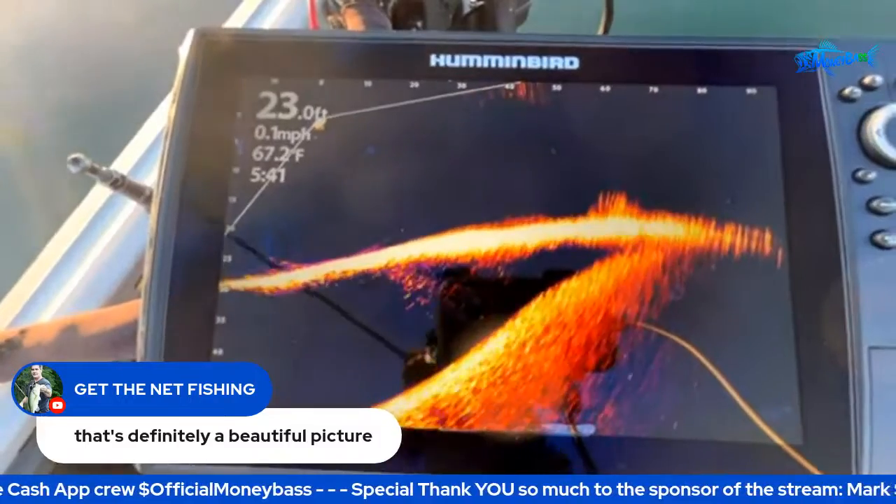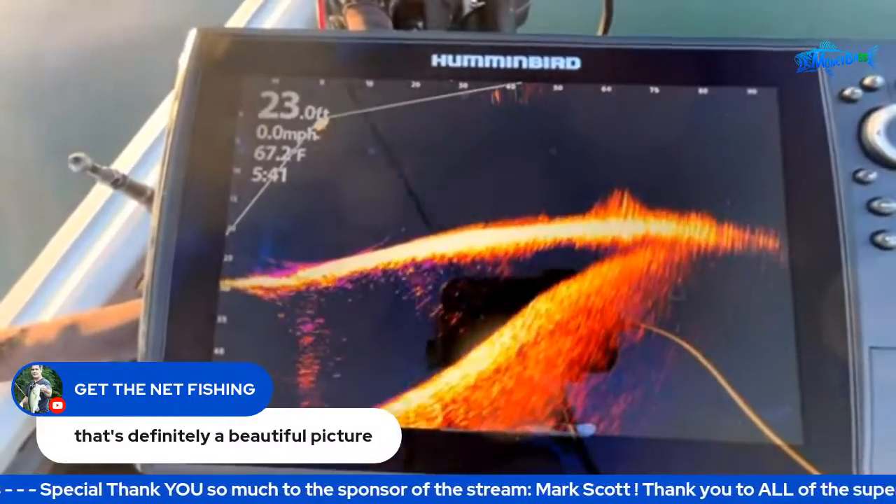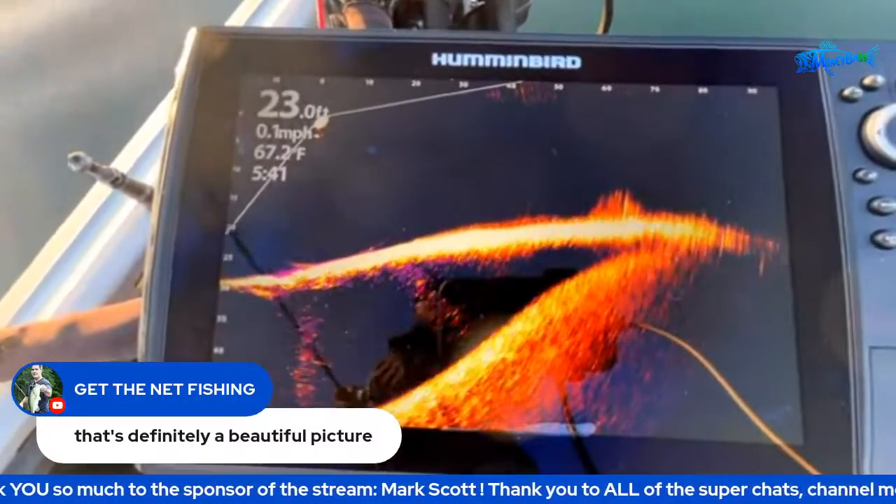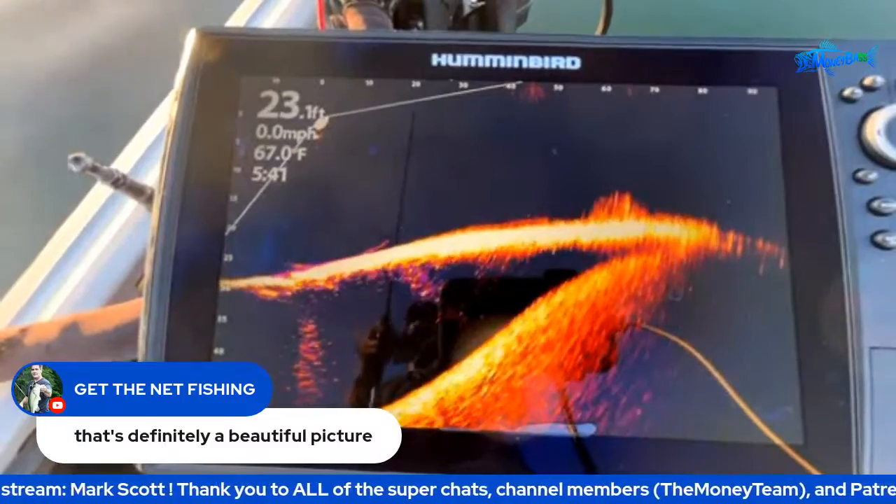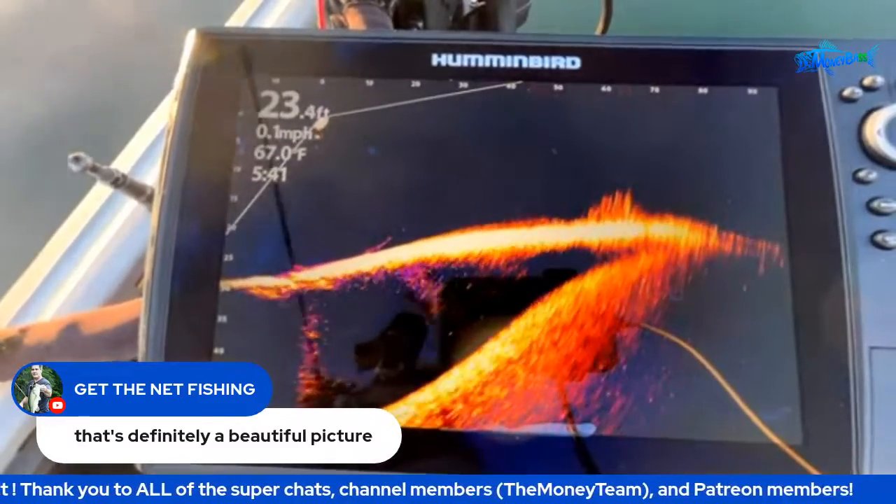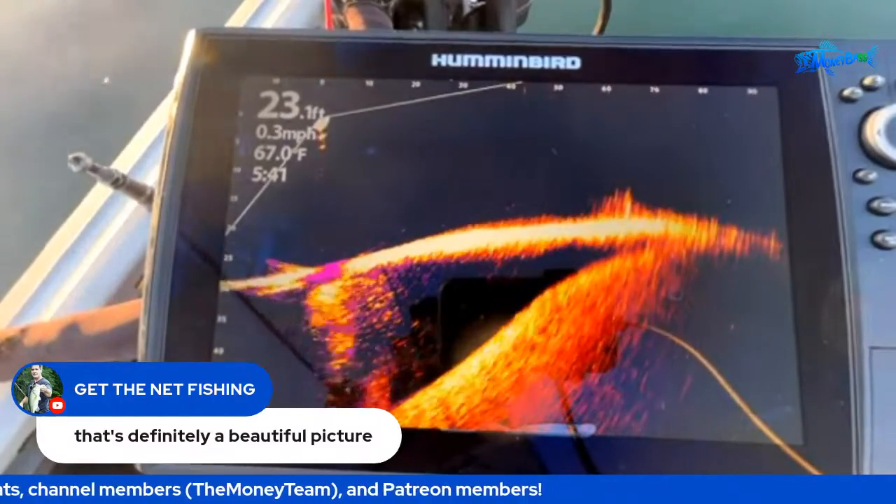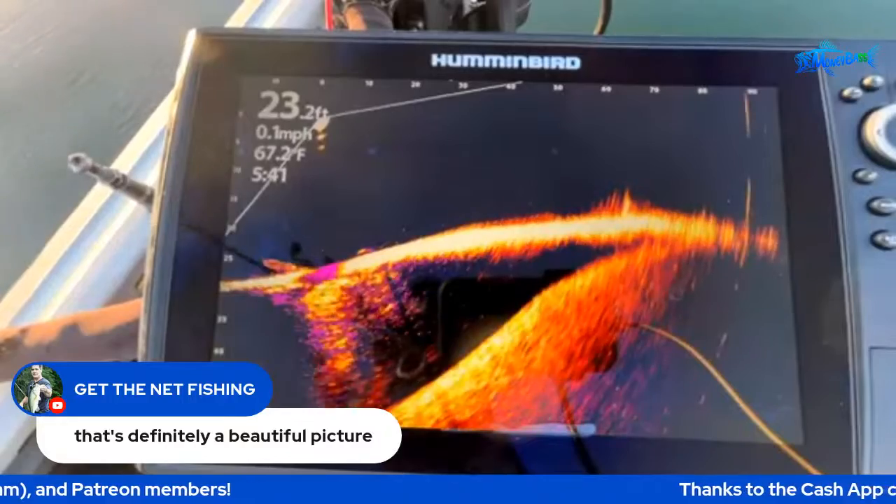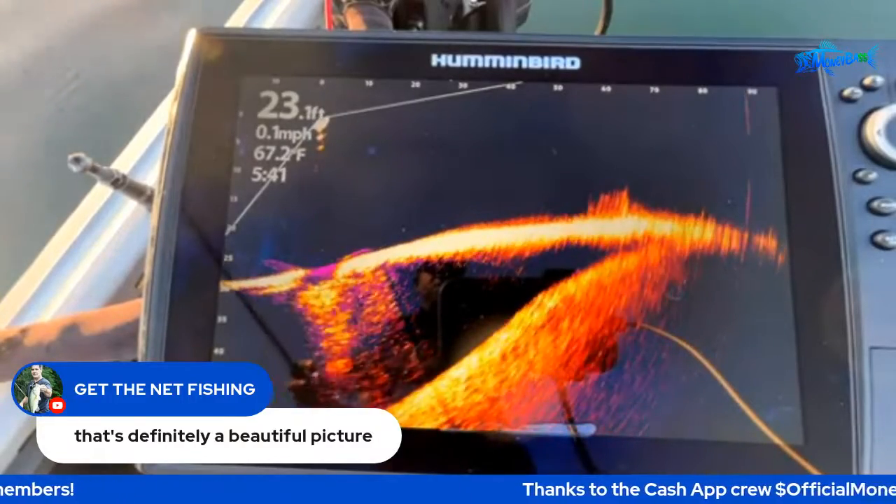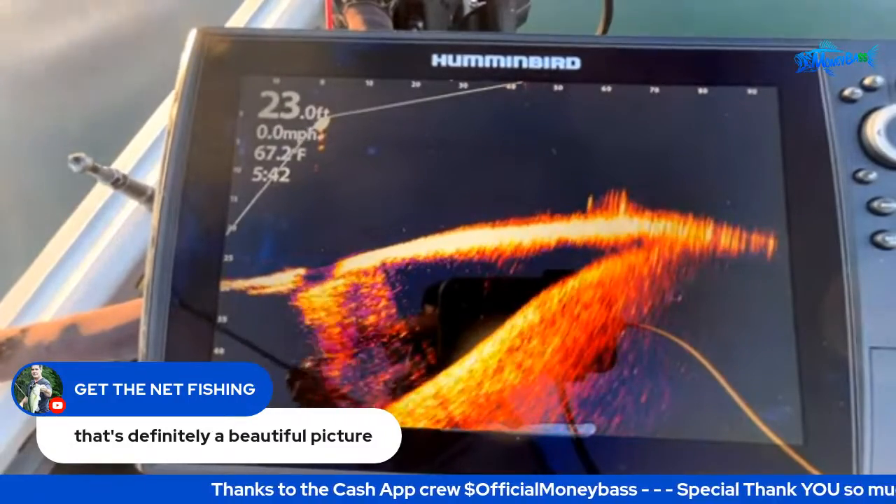All right, so what I'm gonna do now is throw a jerk bait out here. That was definitely a bad cast right there. Let me reel that back in. Try to see if I can throw this jerk bait out here and get it in the beam. Let's see if I got that one in the beam. I think I missed it.